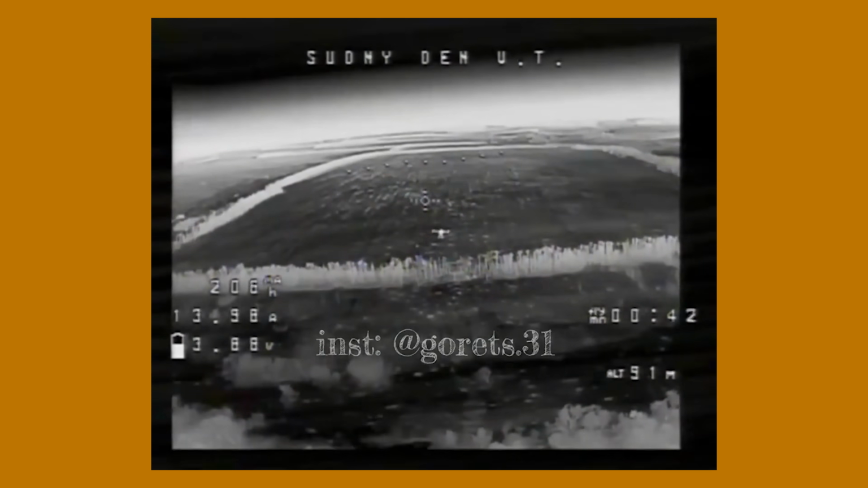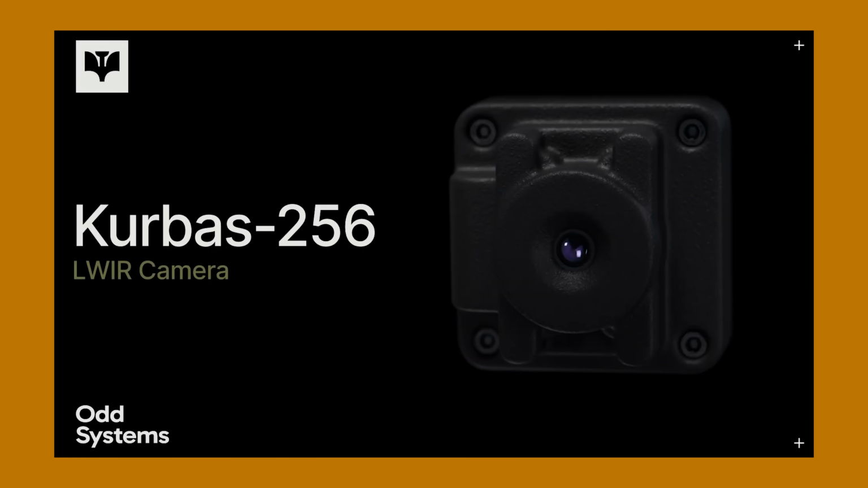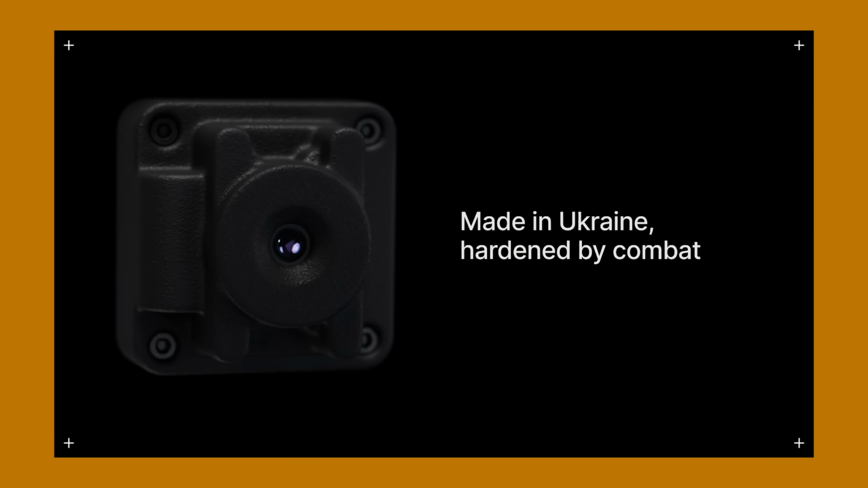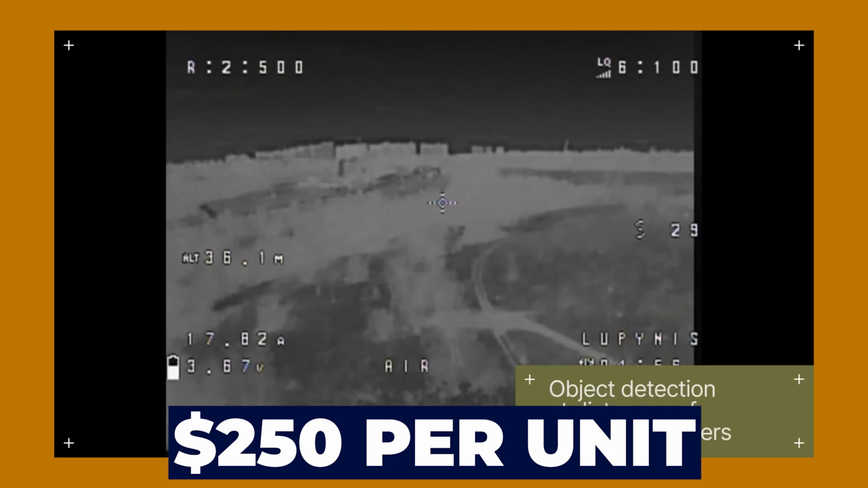Just like drones, thermal imagers have become a decisive piece of tech on modern battlefields. Now, instead of being able to sneak up on your enemy that might have only had night vision, you're going to be spotted from hundreds of yards or miles away even. Of course, combining thermals and drones is a match made in hell. After the war started, Ukrainian businesses scrambled to come up with cheaper thermal imagers, specifically for drones, to retrofit existing ones with IR viewing capabilities. Ones like the Kurbas, which spawned from a need by Ukraine's military, cost as little as $250 per unit and can be cranked out by the thousands.